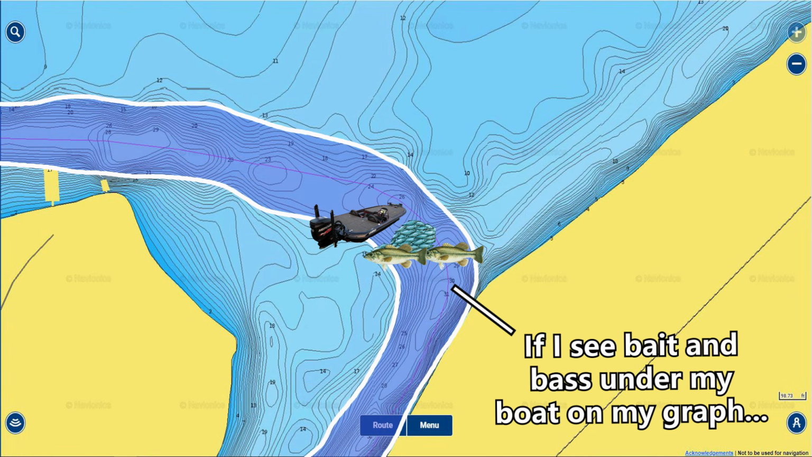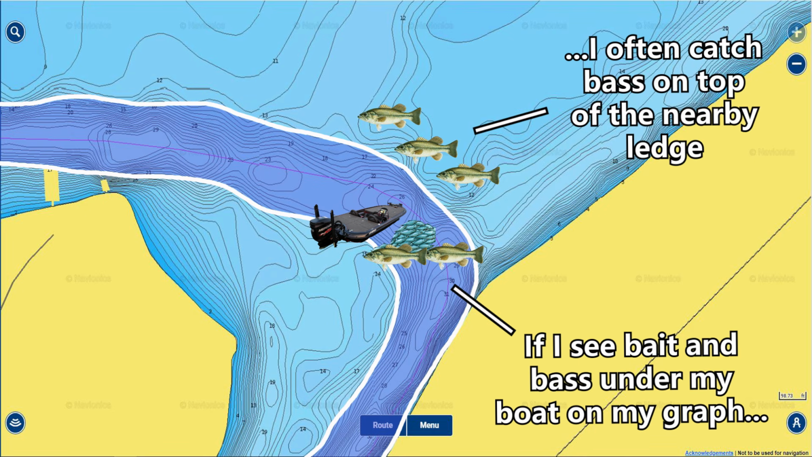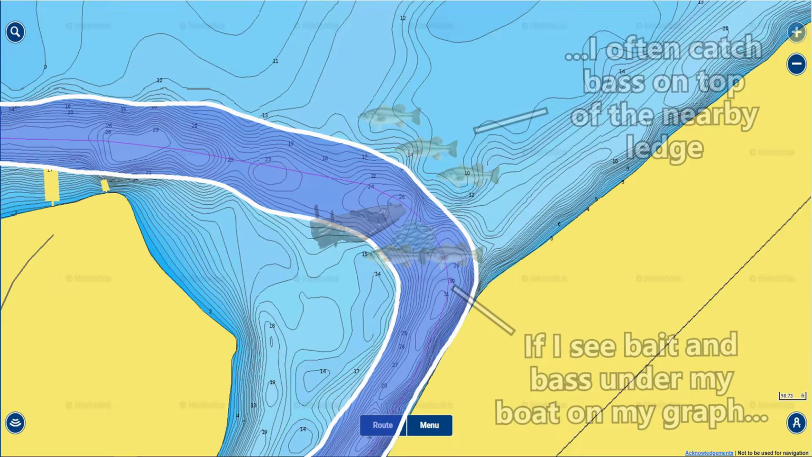And whenever I see fish streaking on my graph like this, underneath my boat, there's almost always a school of fish up on top of the ledge right next to the spot. And so I'll always mark the spot and I'll work it really hard with a worm and a crankbait, and also come back to these spots in tournaments. And you have no idea how many times I've caught giant schools or giant bags of fish using this technique. So if you have shallow ledges on your home lake, try this technique and you can normally find some good schools.